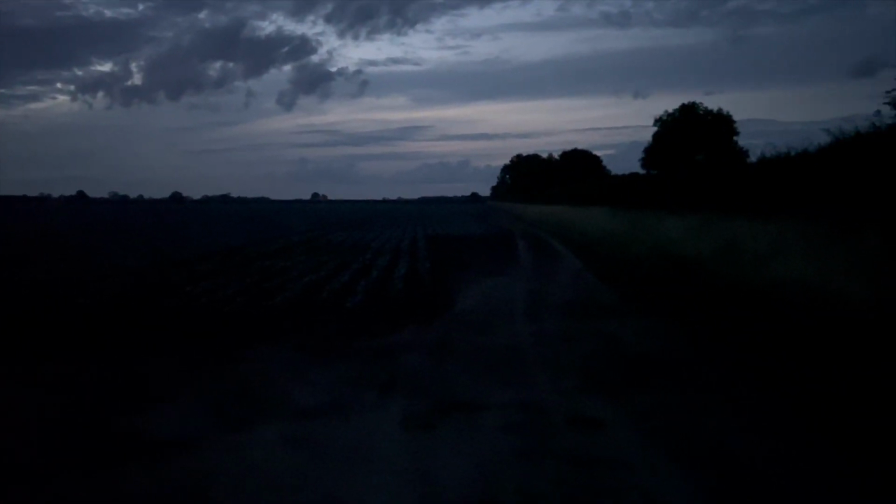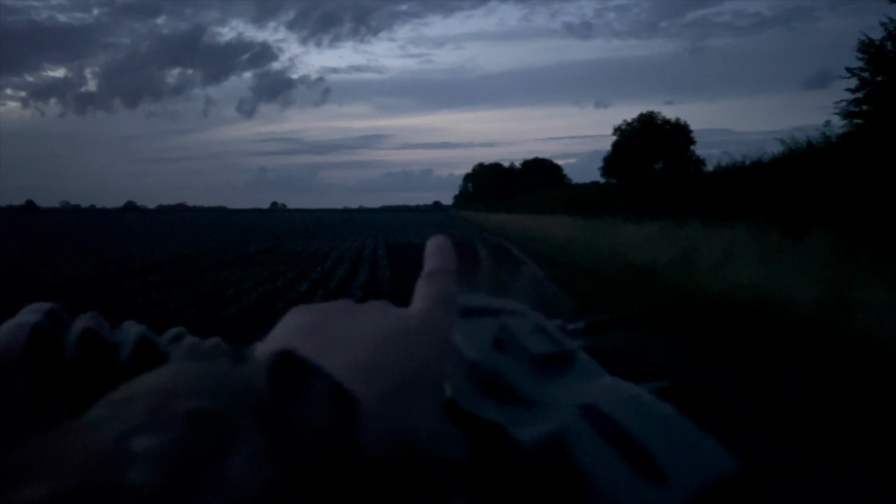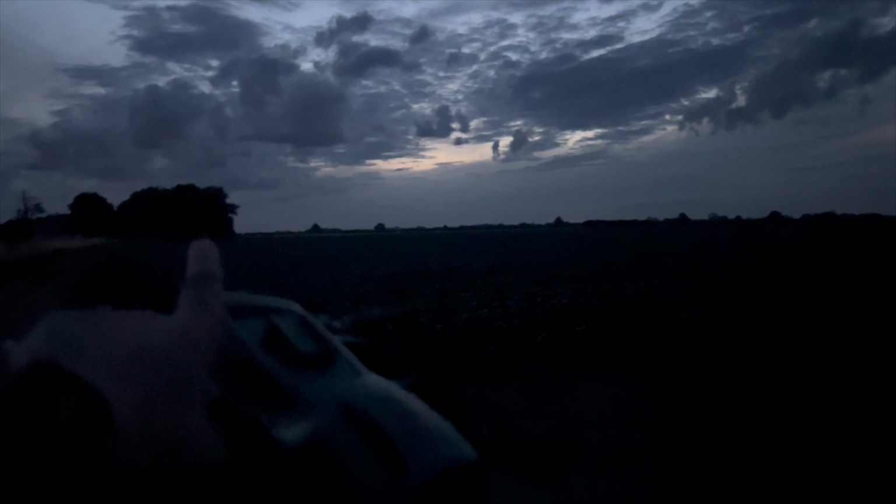First off, I'm out with the keeper just before the last of the daylight disappears. It's a good time to get out, especially for young foxes, because they're not quite as proficient as mum or dad at catching their dinner. Steve fancied a swap tonight, so he'll be using the Hike Raptors for this outing and I'll be using the Pulsar Accolades. I expect we'll see the fox come from either the right hand spinney here or this small clump of trees to the left.